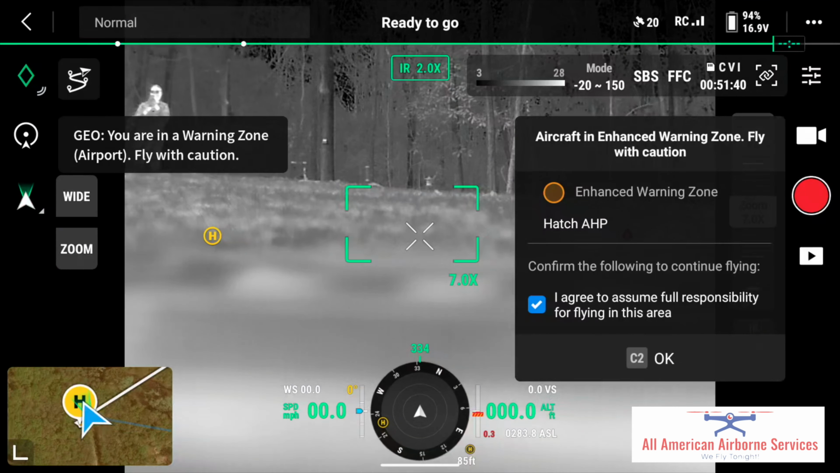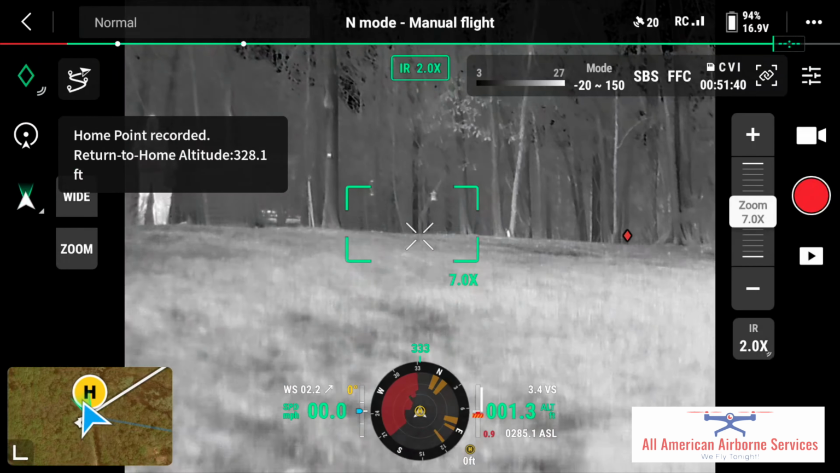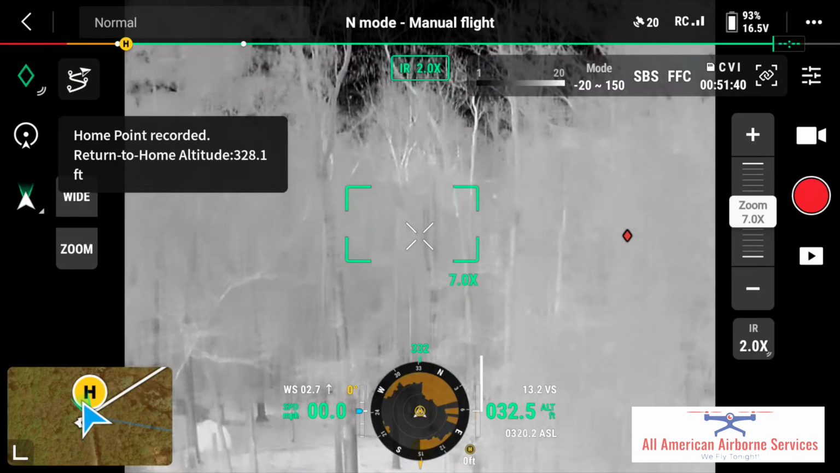Taking off. Yes, I'm in enhanced warning zone. Home point updated. Check map to confirm.